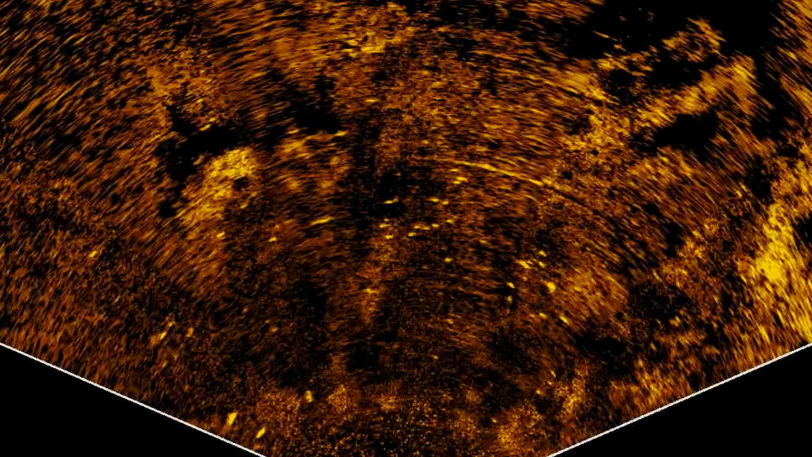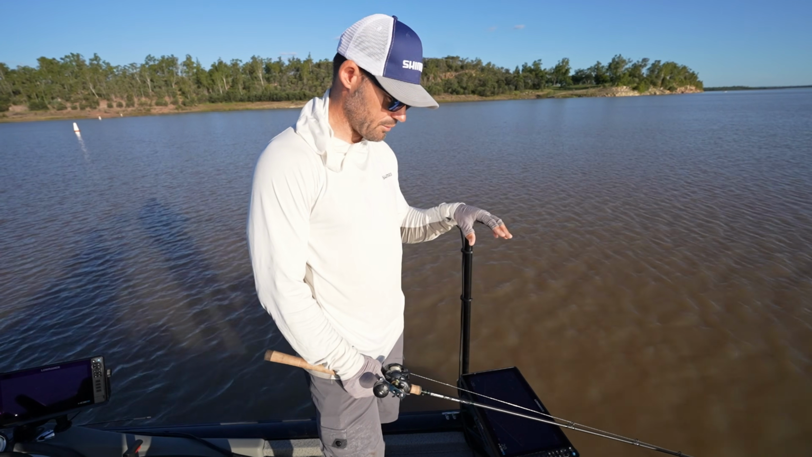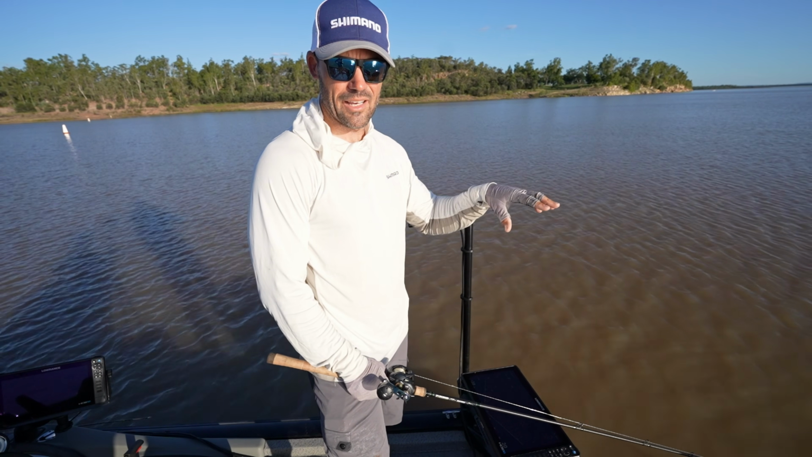They move from one weed pile and they interact there for a little while. Then they use the same path and track over to another weed pile or a rock point or even some sort of underwater structure like timber. They might hang around there for a bit, then they'll either move on or they go back to that first spot.